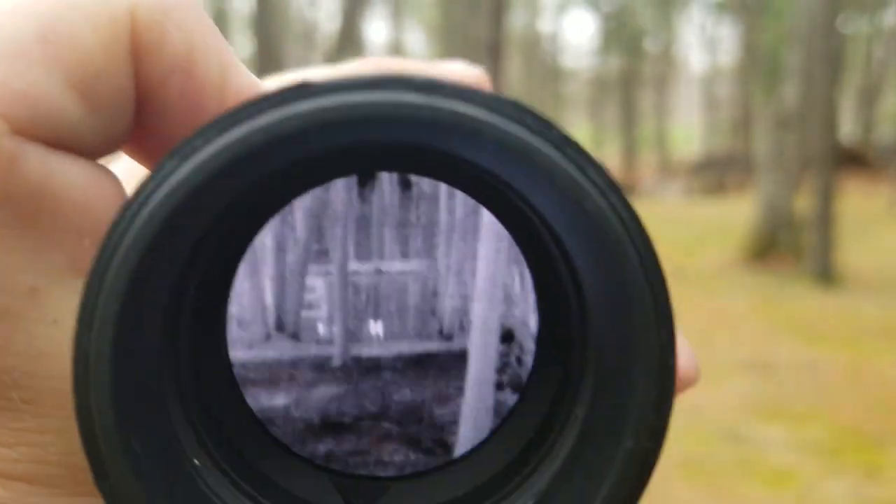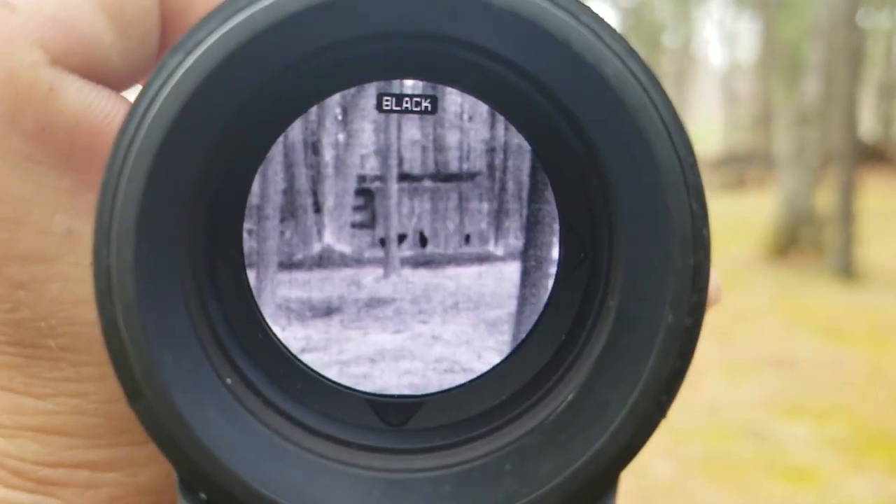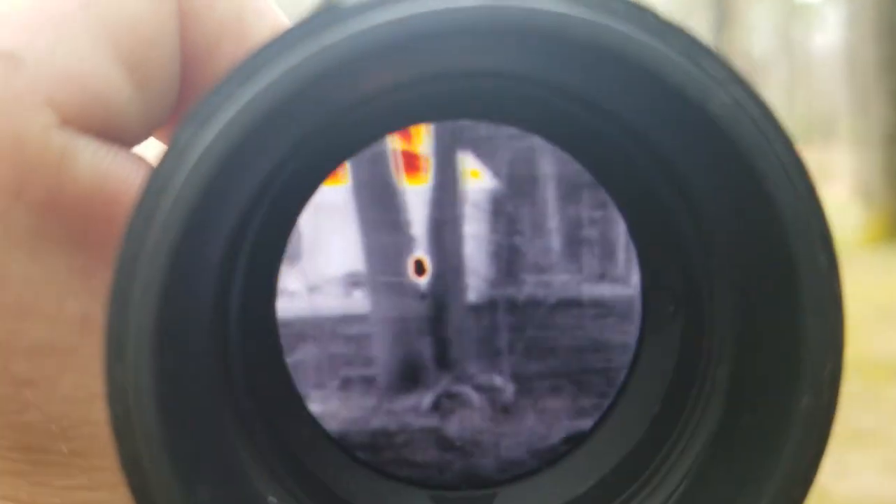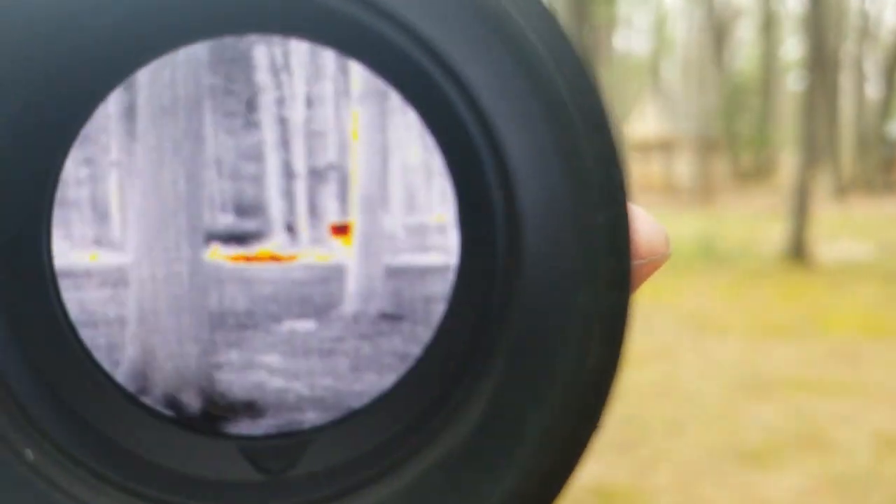I'll go through the settings on here again one more time for you. There's the black mode. High white. Which you can see there too. Now, if I come over to my dog on a porch, will he show up as high white? He does. But see, just that little blob too. You can see the color highlighted from my roof from the sun hitting it. Actually, not much sun hitting it.